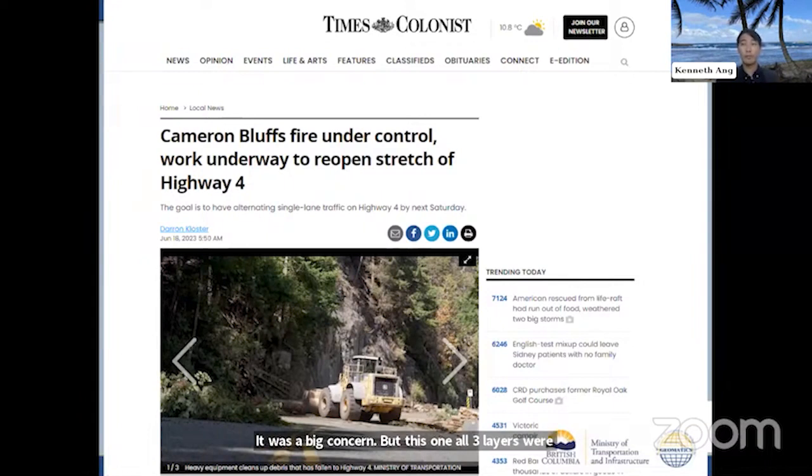So it was highly unstable, but we really need to understand why it was unstable there. And through that, Lidar helped us to prevent a lot of risk and to understand which area was not stable at all, with the objective of reopening the highway as quickly as possible and as safely as possible.